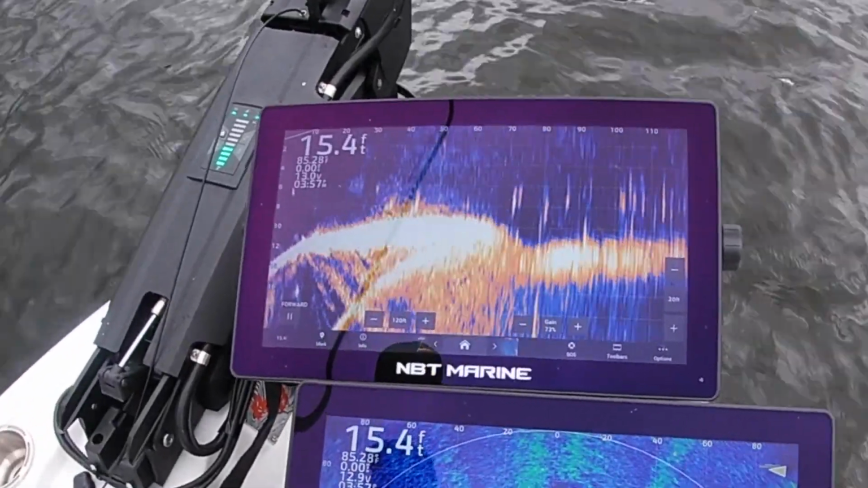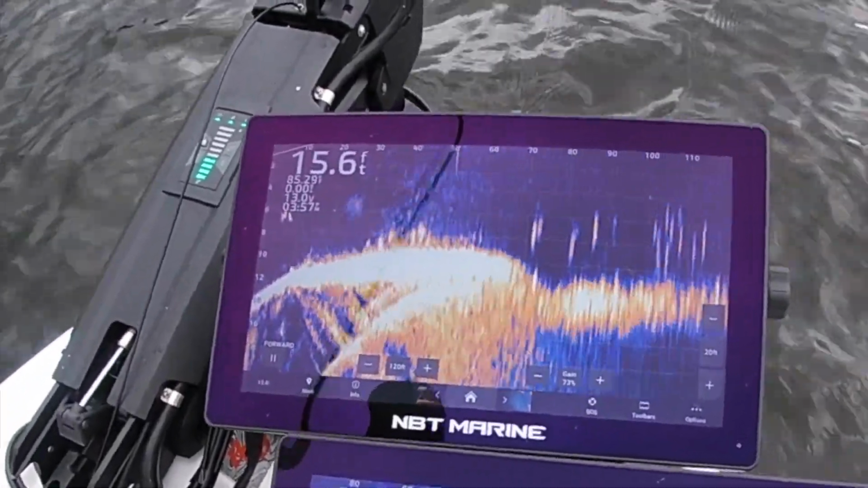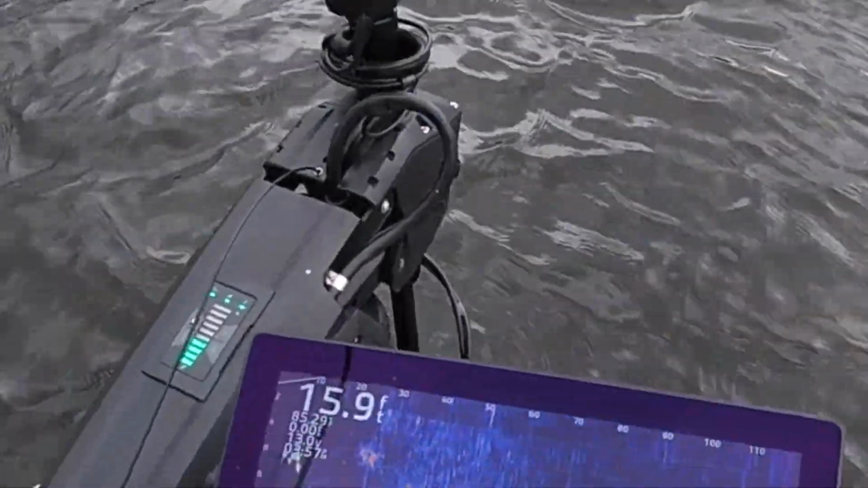Oh, man. Thought that was going to get it. You see his bait right there, he was bouncing around.